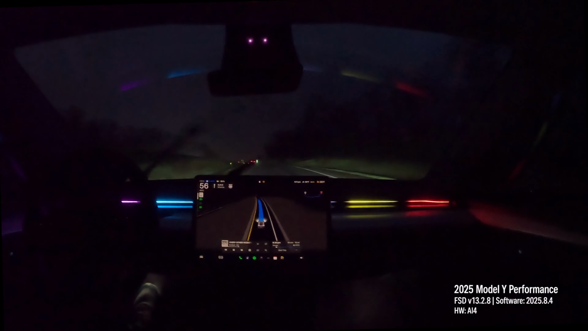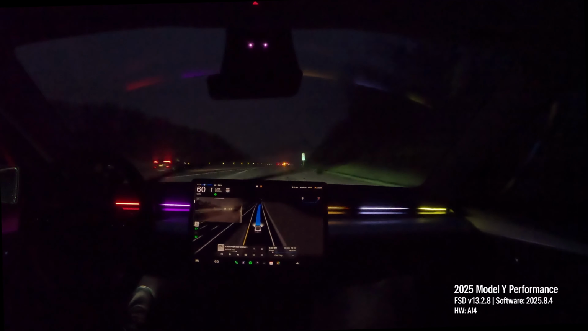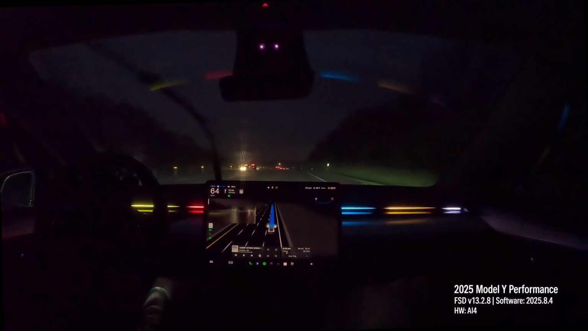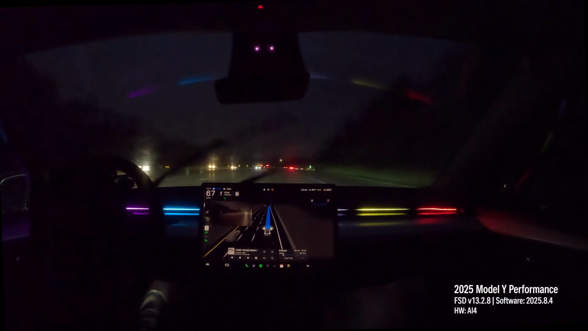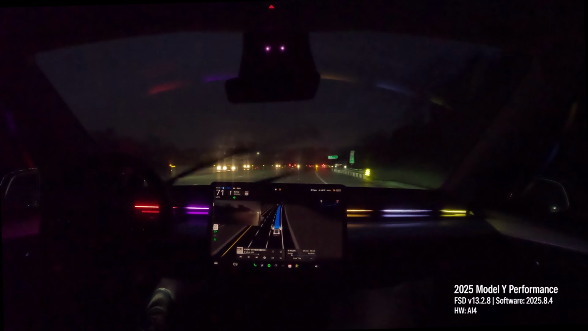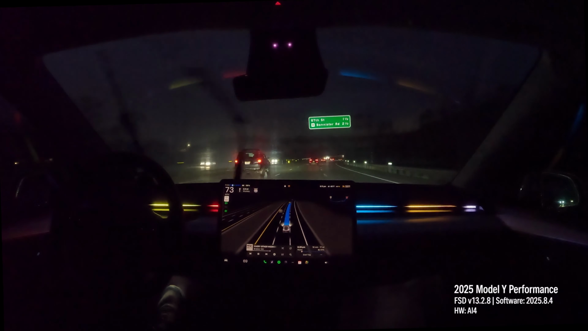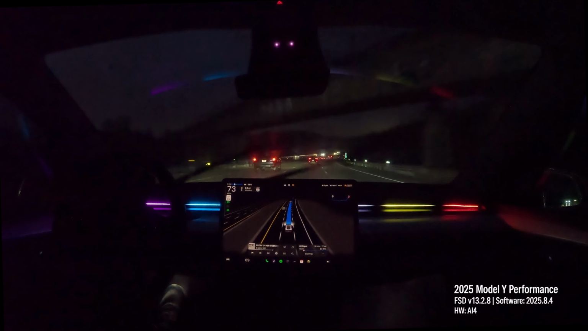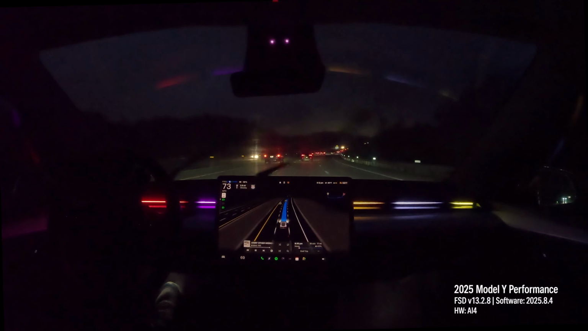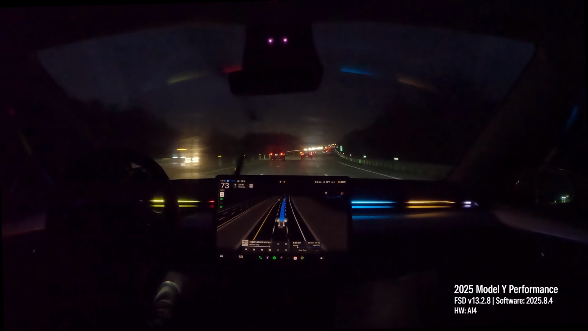But with the performance model and 21-inch wheels, that's something you can expect if you do decide to go with a performance model. I've been very careful, and the only reason I ruined my tire, it took a chunk of the sidewall out, which didn't lose air, but with the sidewall damaged that way, you don't want to drive around with it for very long.